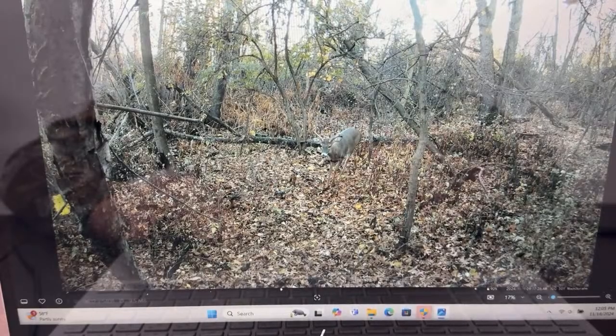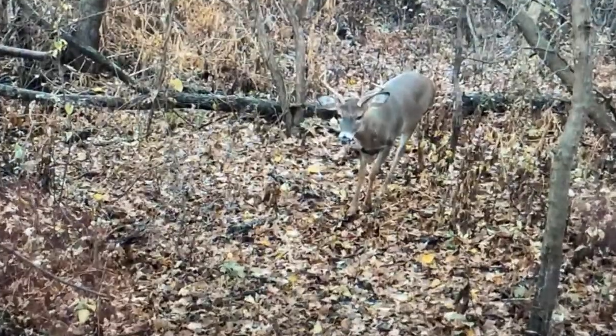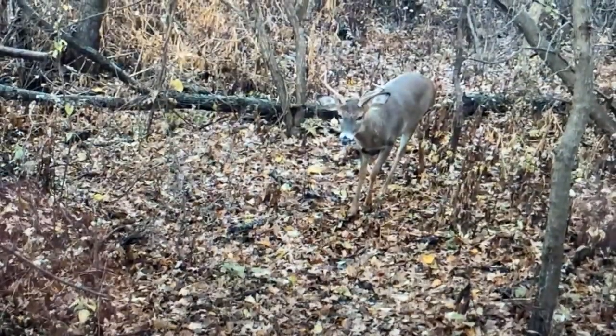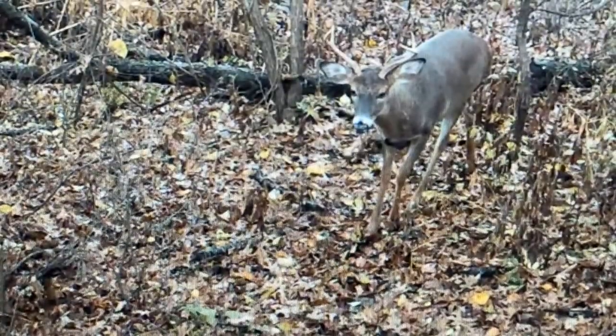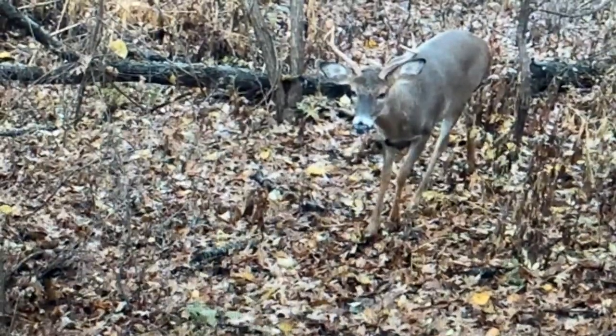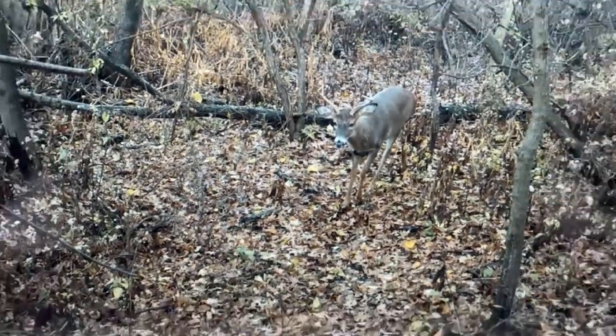Now there's another buck right there, guys. Let me zoom in on him real quick, just working my life away. That's that one deer with the... Okay, that's the one deer right there without the brow tines.